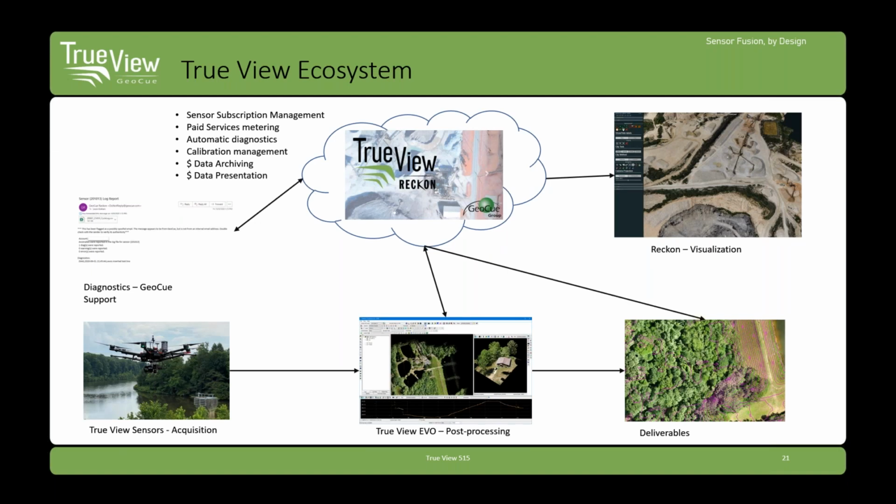One of the big deals we have is the processing software. We don't just get you to point cloud LiDAR data, we get you to products, and we get you there efficiently, intuitively, in a way that makes sense and is easy to do processing. We have cloud components as well as desktop components.